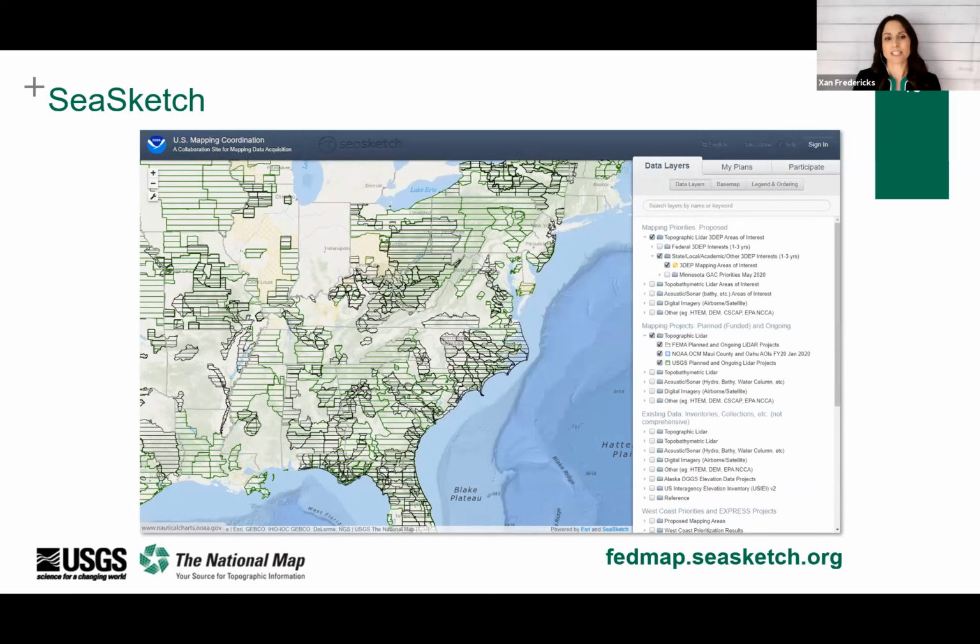And I did that so you can see that SeaSketch can really be leveraged for collaboration, right? If you're doing a mapping data acquisition, it's a great tool for finding partners because you can come in and see if there's an adjacent area, click on it, and there's metadata in there. So a point of contact, what data they're interested in collecting, what quality level, and additional information.